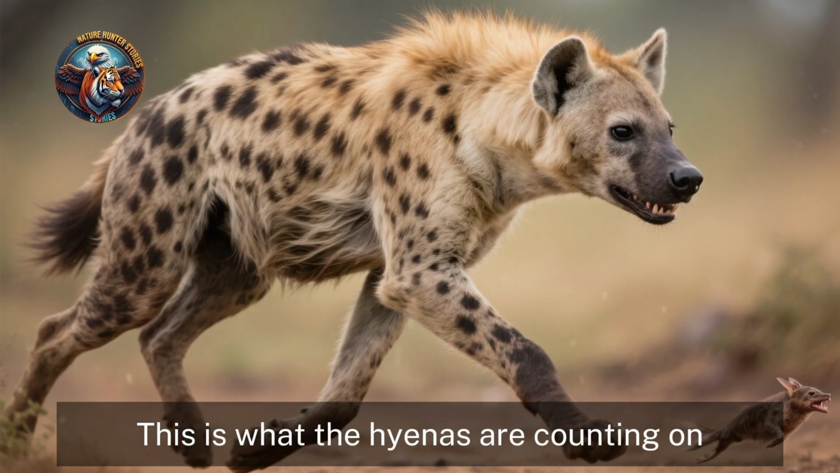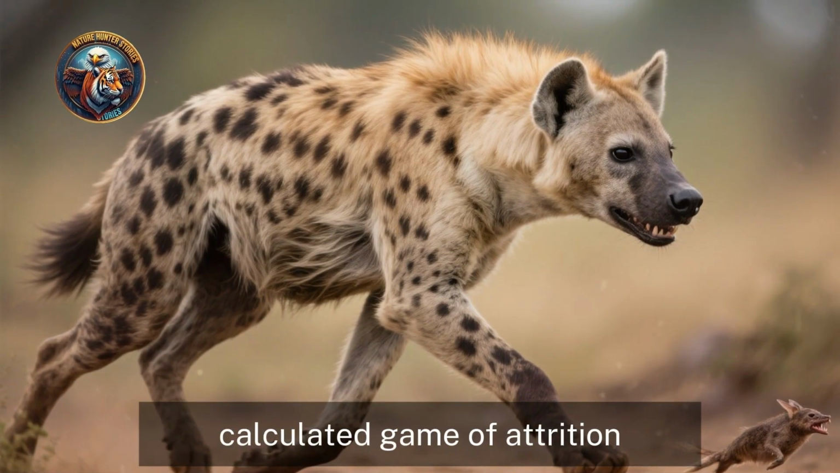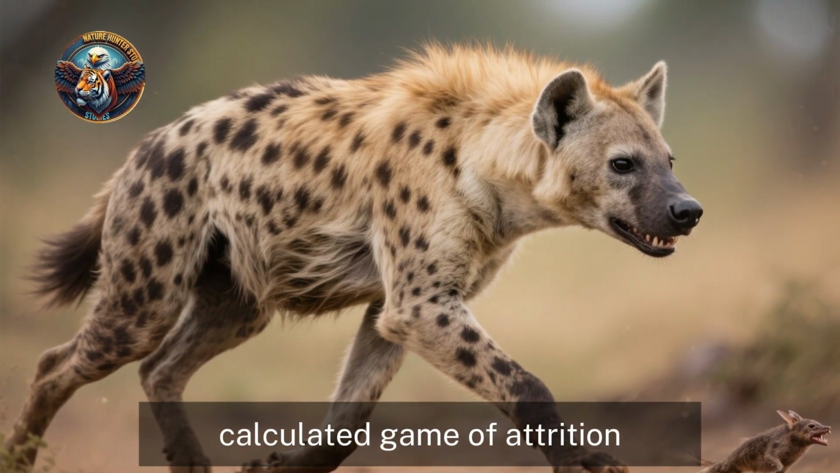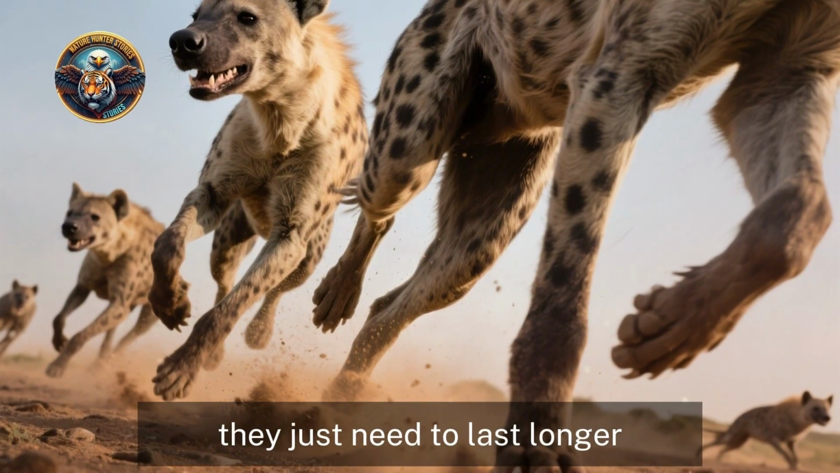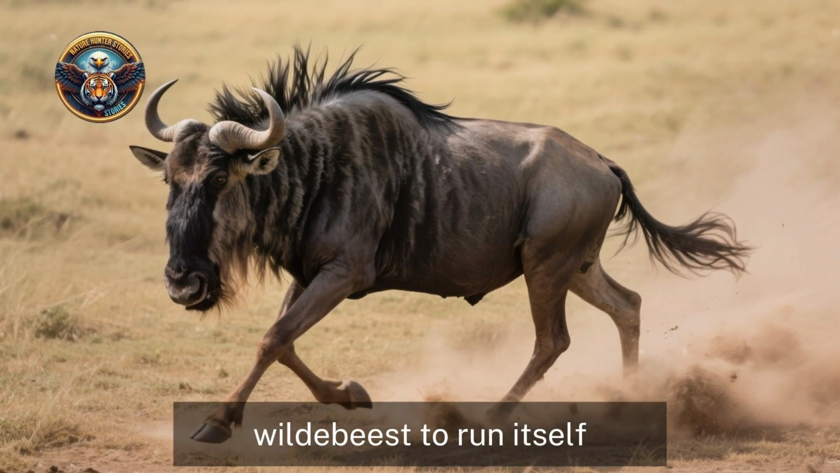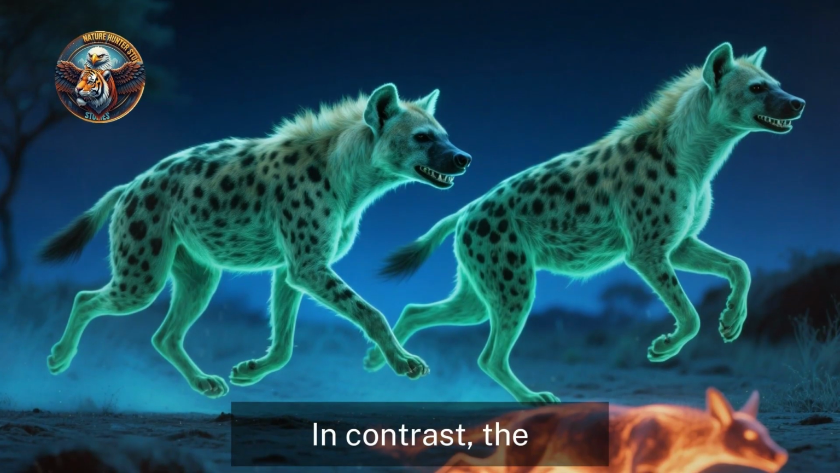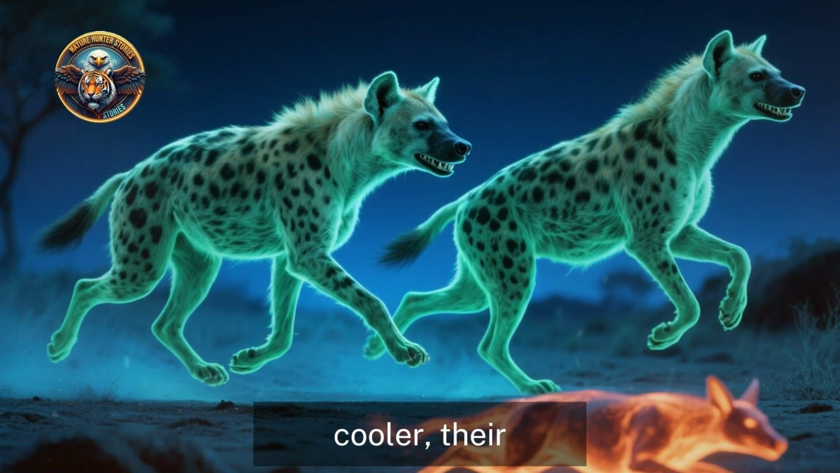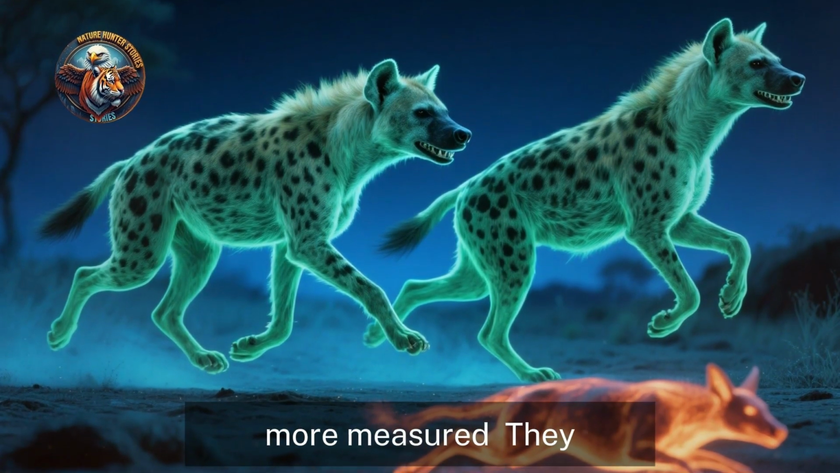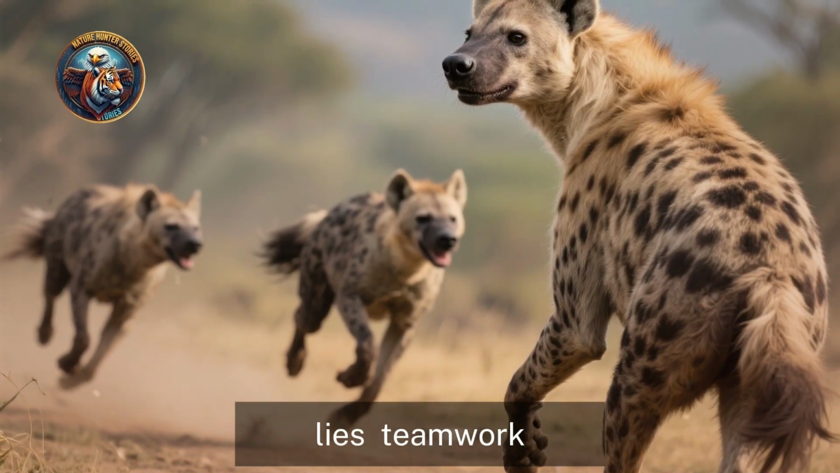This is what the hyenas are counting on. They are masters of a cruel, calculated game of attrition. They don't need to be faster, they just need to last longer. They are forcing the wildebeest to run itself into the ground, to literally cook from the inside out. In contrast, the hyenas' bodies are cooler, their energy expenditure more measured. They are built for this, and here's where their true genius lies.